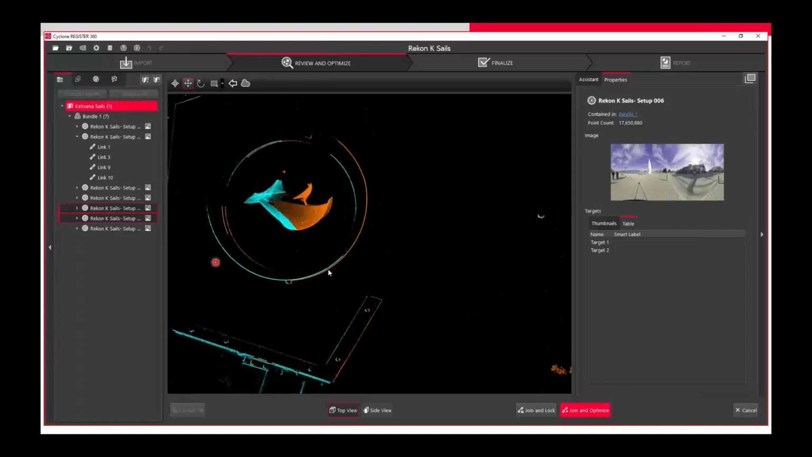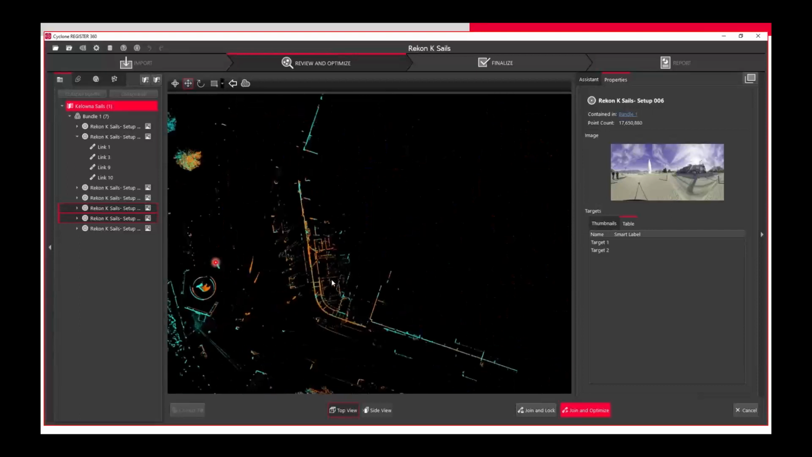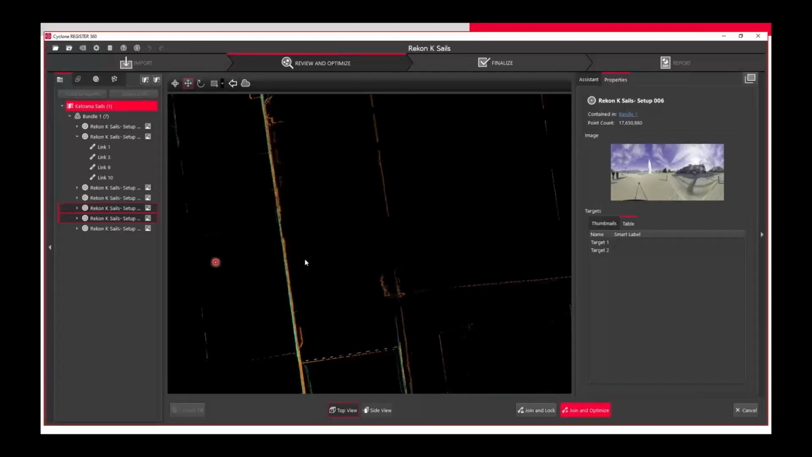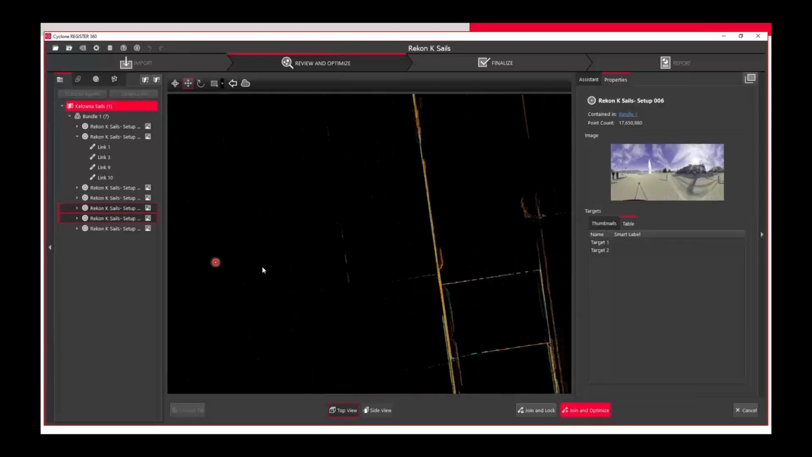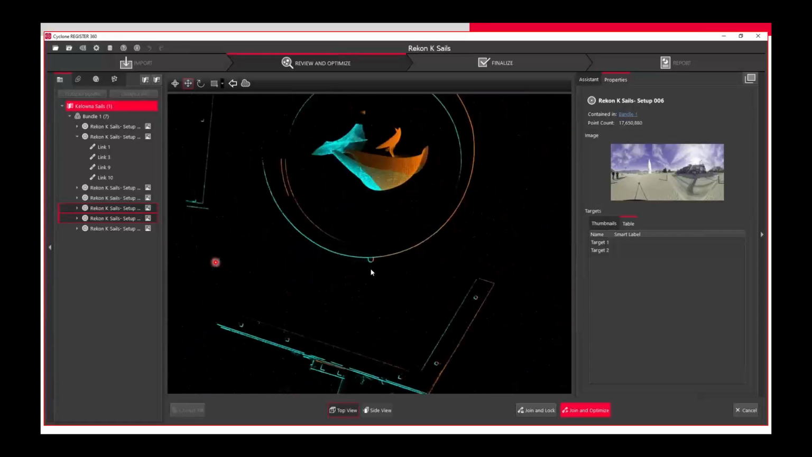We have one in blue and one in orange, and we're visually putting them together, aligning them so that we can tell where one scan ends, where the next picks up, and how they meet together for this registration, stitching them together. It's always nice to pick up on things like building lines and fence lines when you're linking your scans together.